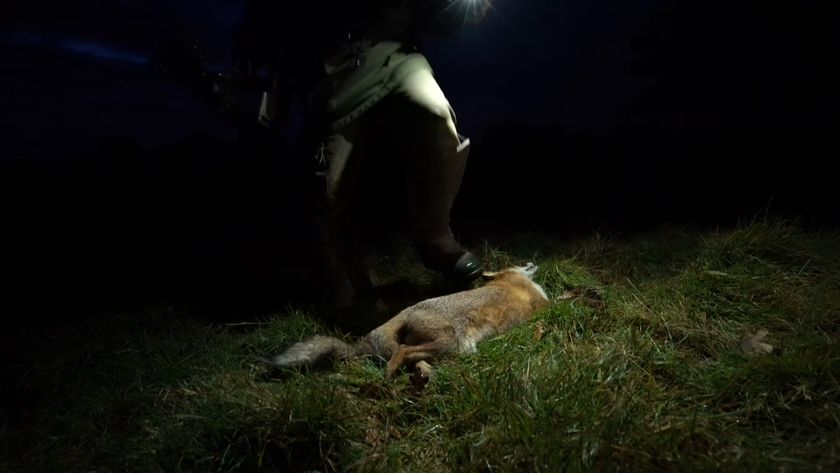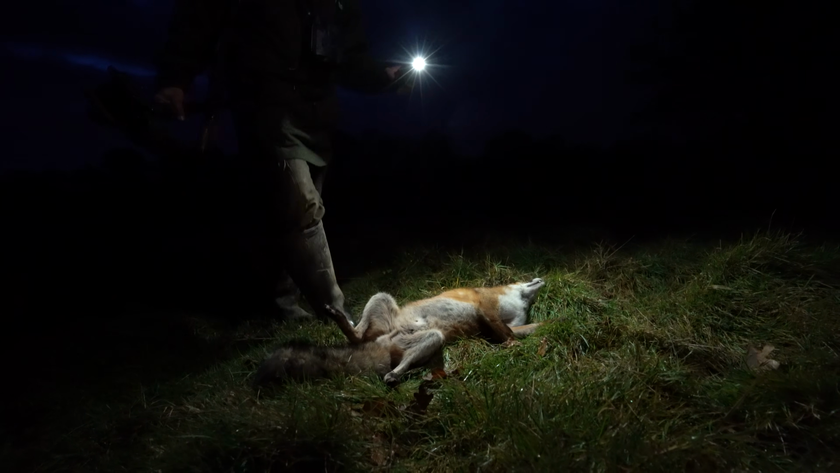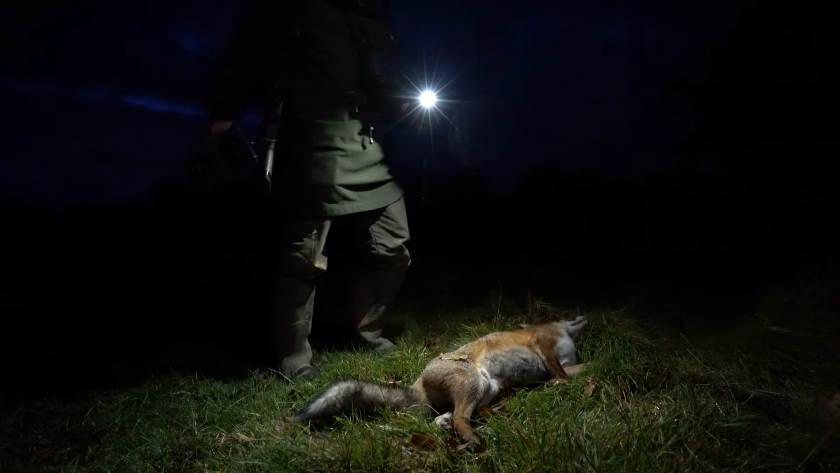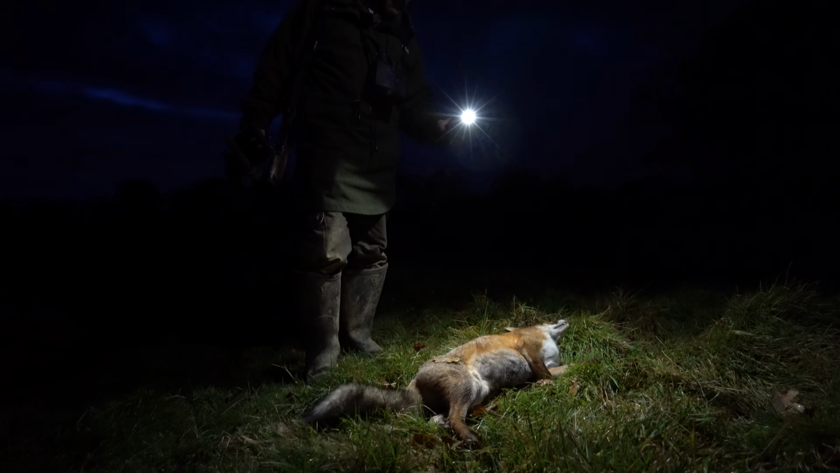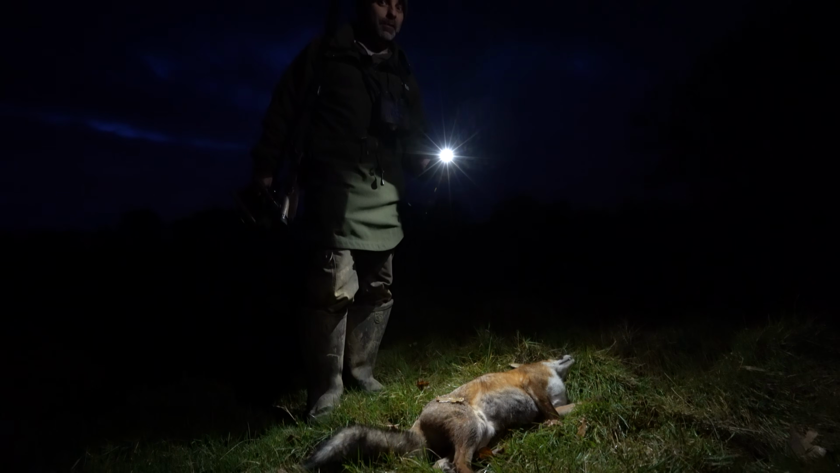There we go. And that is a dog fox. Nice fox. It's a good start to the evening, so we can find another one.